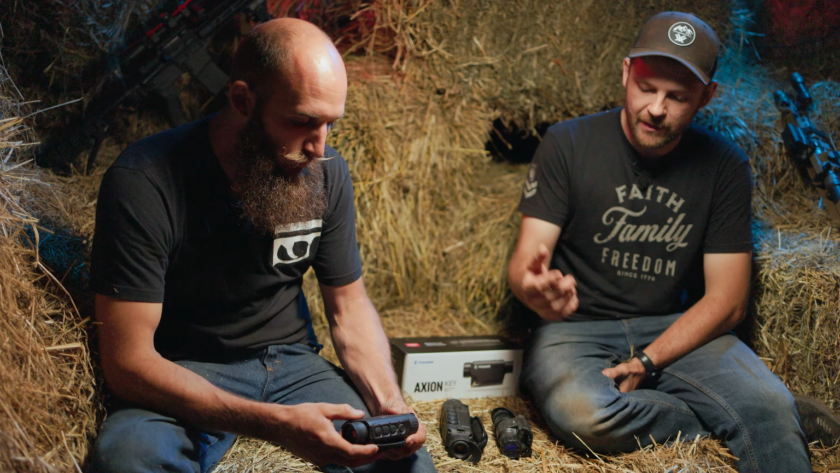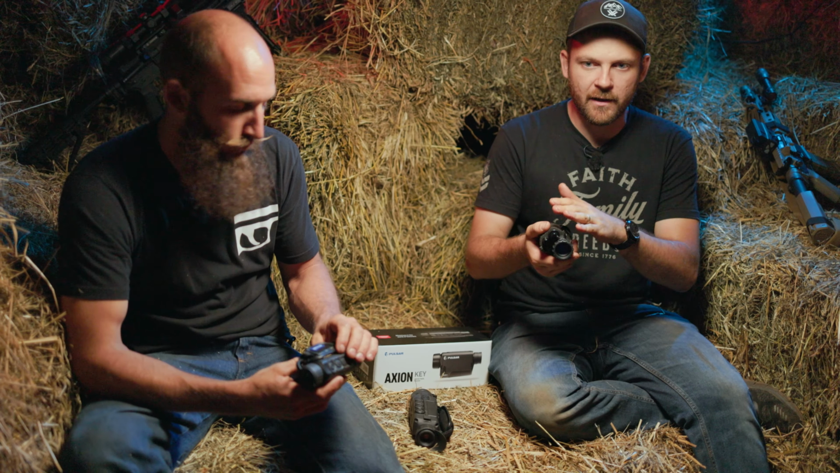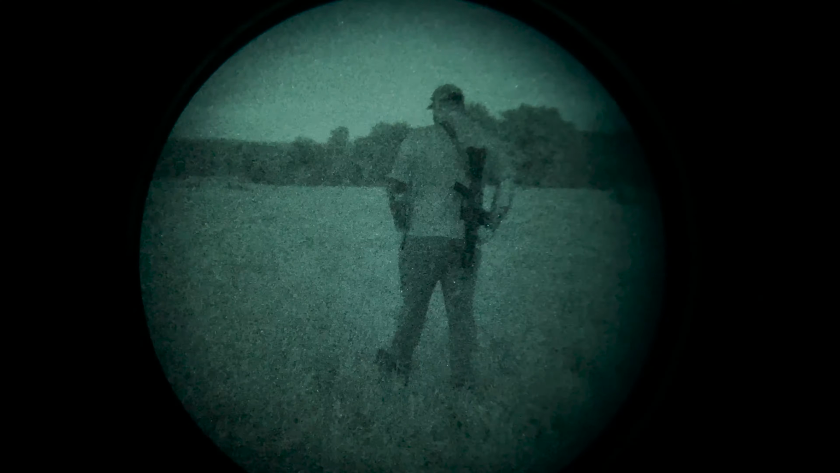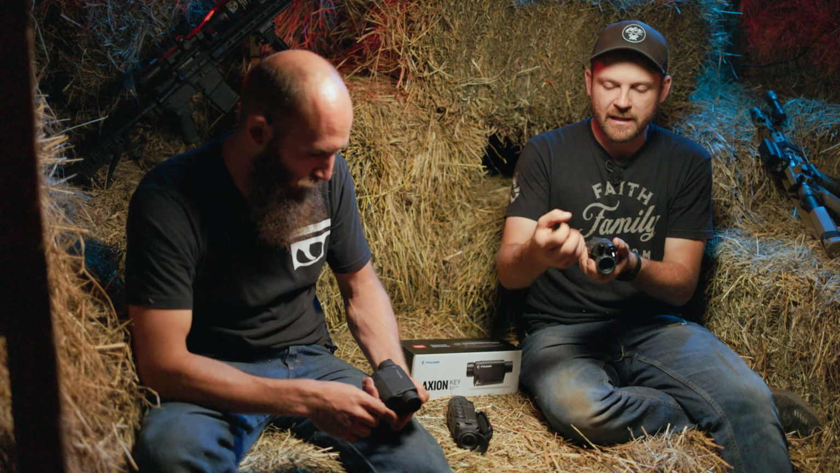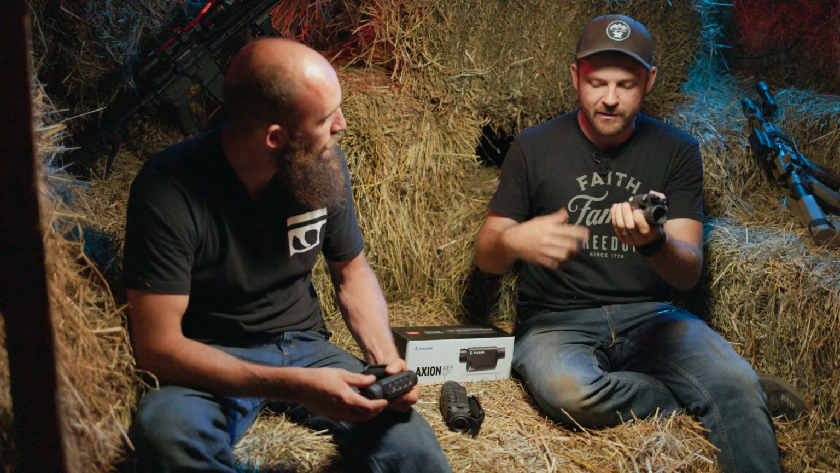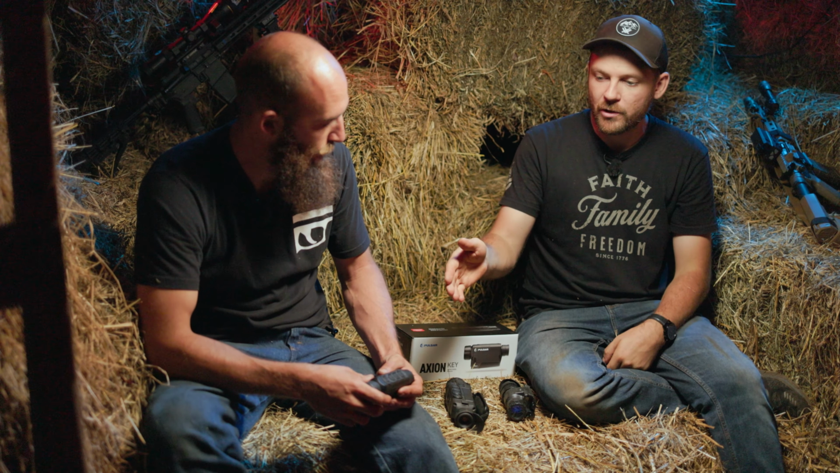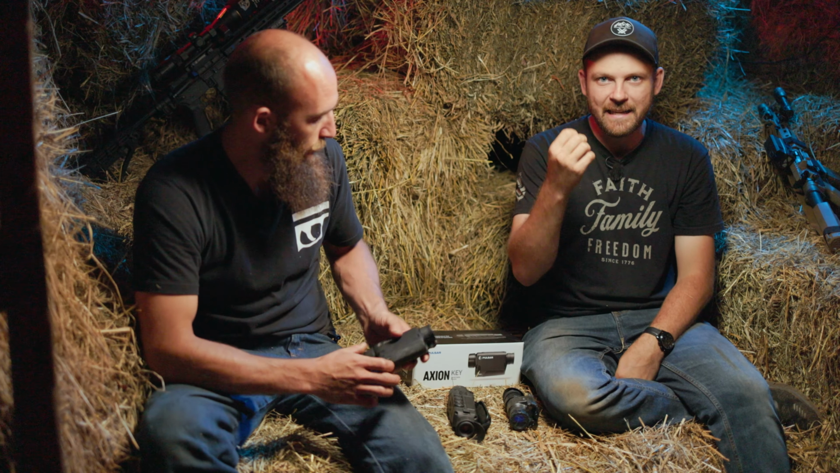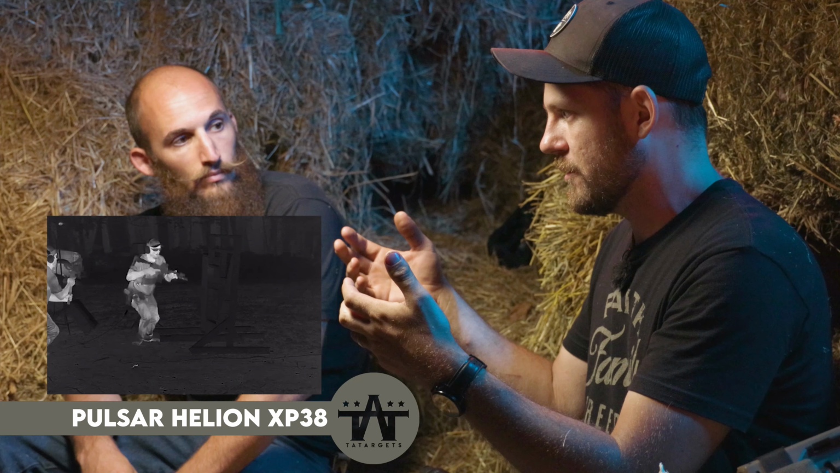So for people that don't know, the difference between night vision like a PVS-14 and thermal: the PVS-14 is going to amplify existing light. So what exists out in the wild, out in your world, this unit is going to capture, amplify, and project into your eye. That's the dumbed down version of what's happening inside of here. The thermal unit is actually detecting heat signatures. So there is a difference. If someone says night vision, thermal, they're not interchangeable terms. They're not the same thing.